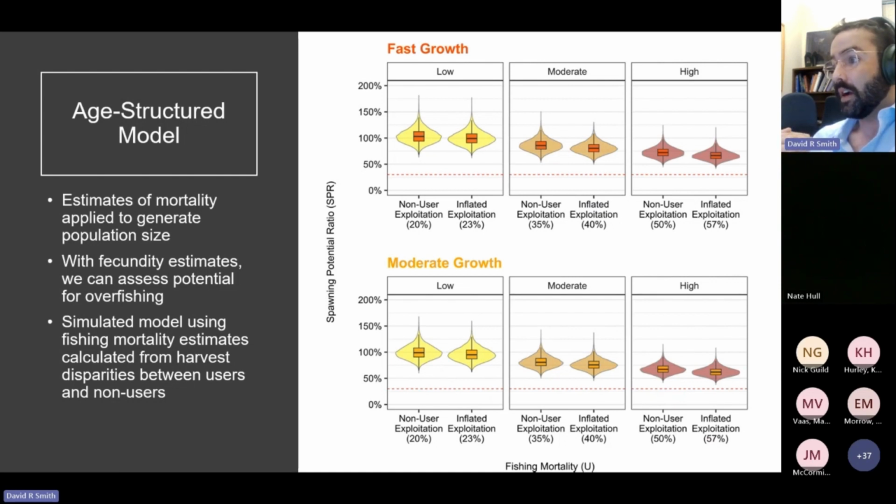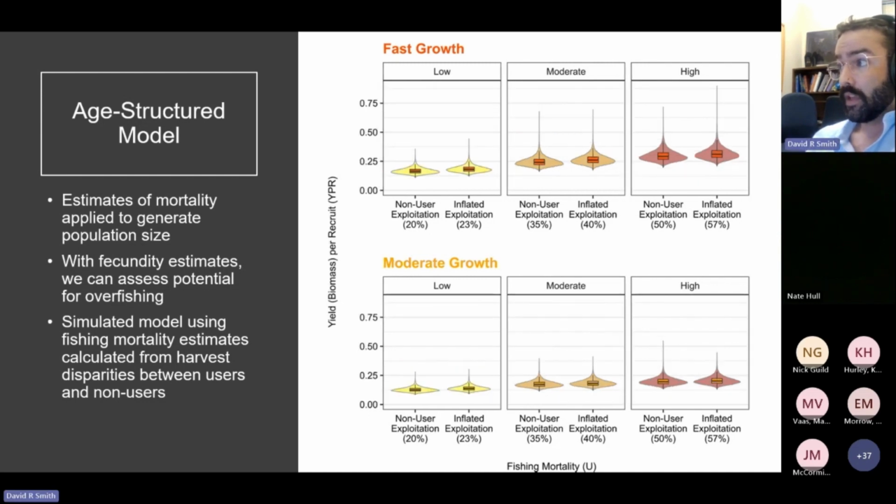And in fact, we upped exploitation all the way up to 80% to see what the response might look like. And we still had SPR values for both fast growth and moderate growth above our threshold for recruitment overfishing, indicating that the potential for recruitment overfishing within the parameters that we set up for our age structured model is pretty low.